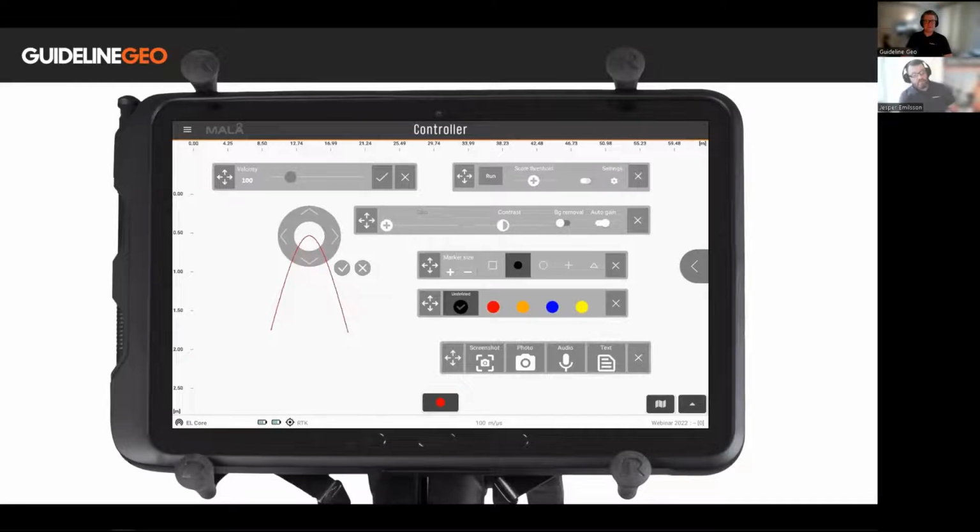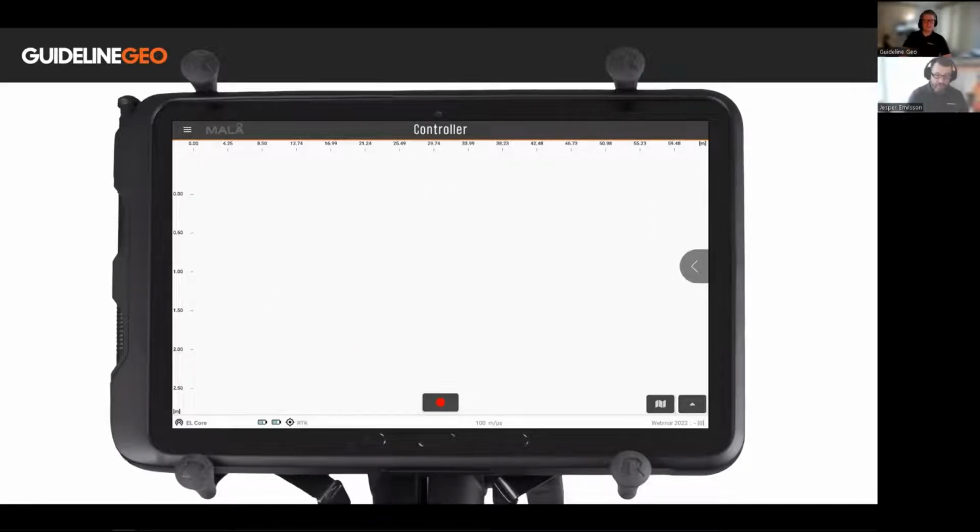The software remembers what tools you used the last time you collected data. So if I would close down this project now and create a new one, I would have exactly this look as I open it up for the first time. I prefer this kind of clean look, because I'm such a neat and tidy person.